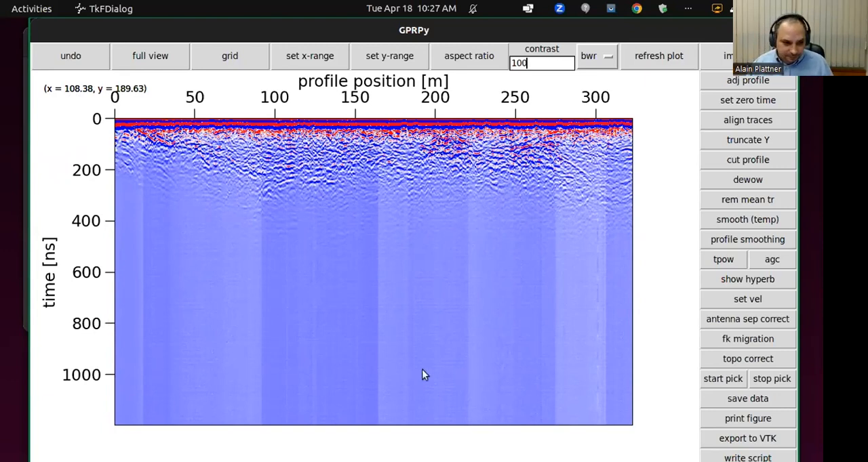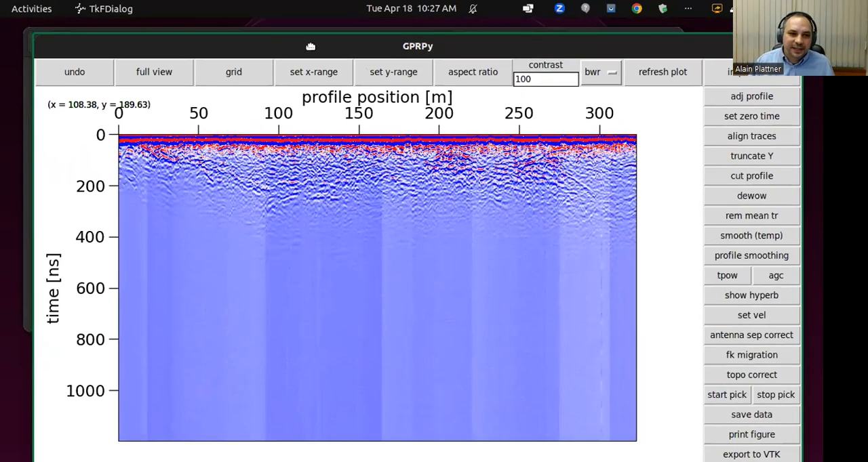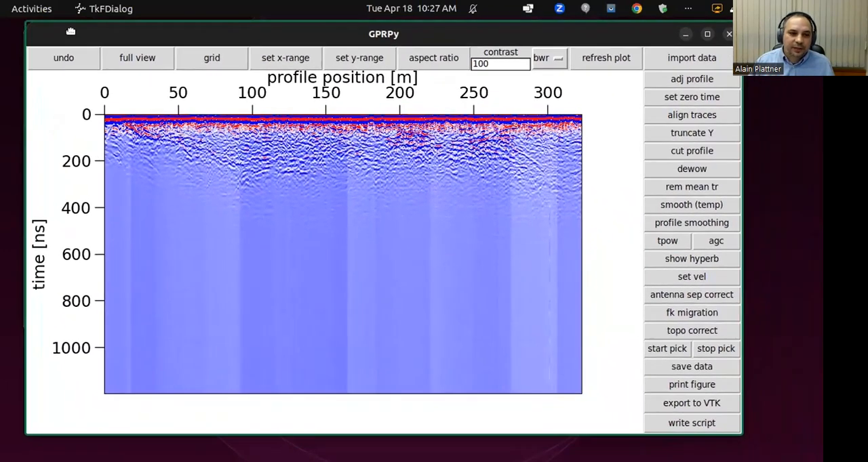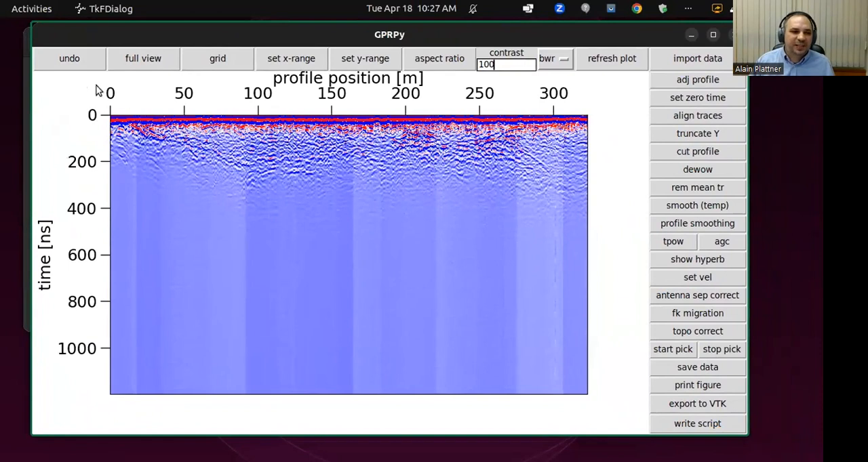Okay, so one of the things you may have noticed is if you resize GPRPy windows, then the coordinates will disappear. And when you click, they don't reappear. Unfortunately, that has something to do with how the clicking listener works, but we can get it back if we just click on refresh plot.